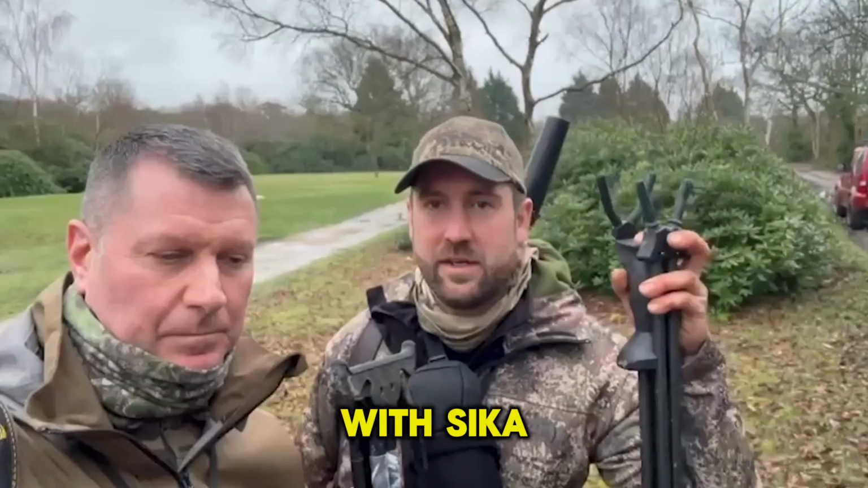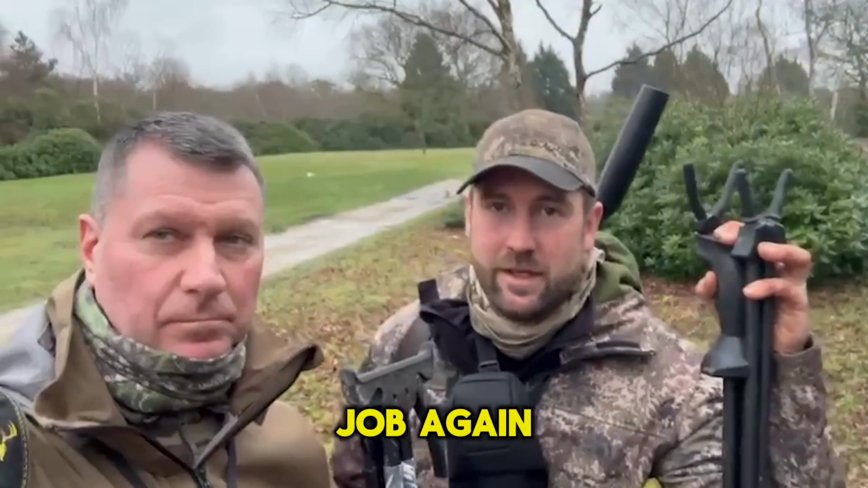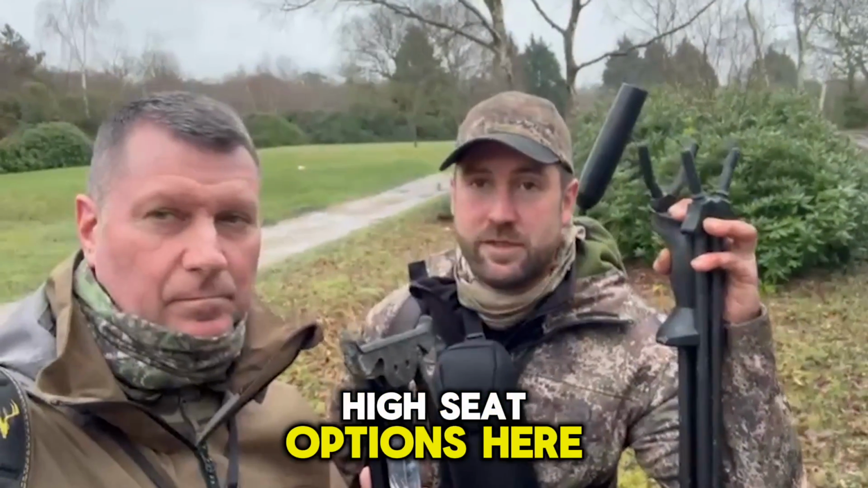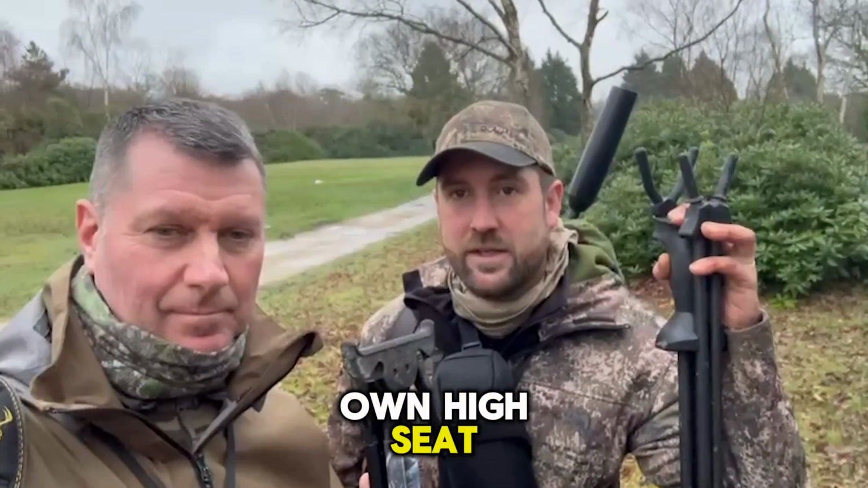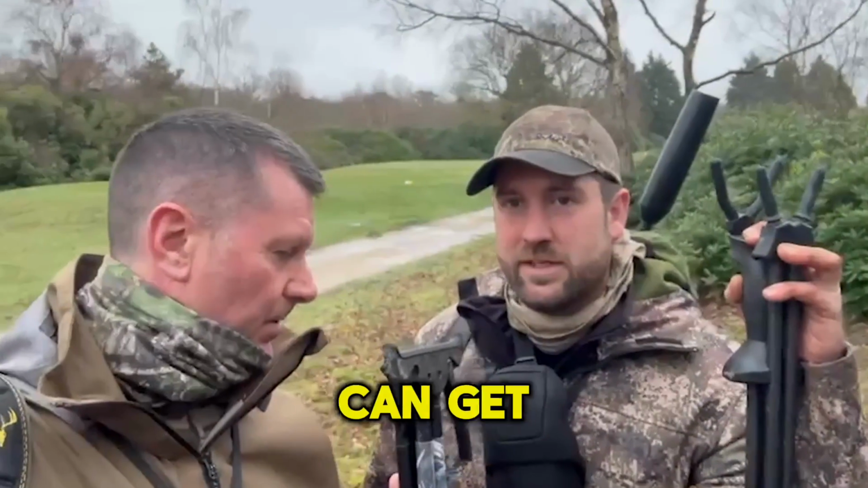There's a big problem with Sika, big herd of about 500 strong, so we're on a bit of a management job again to see what's about. It's been left clear for the last 8 or 9 days, so in the evenings anyway, so hopefully we're going to see something come out of the wood. We've got 3 different high seat options here, so yeah, hopefully we're going to get lucky. Willie's going with the main man, Jeff's off on his own high seat, and me and Rich are going to sit next to each other in a high seat. So yeah, we'll see if we can get some nice footage.